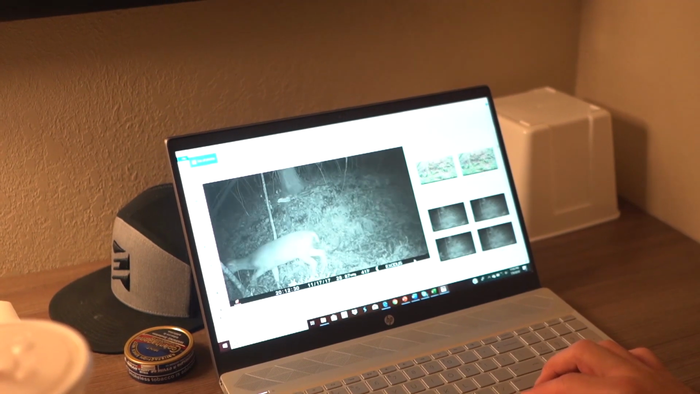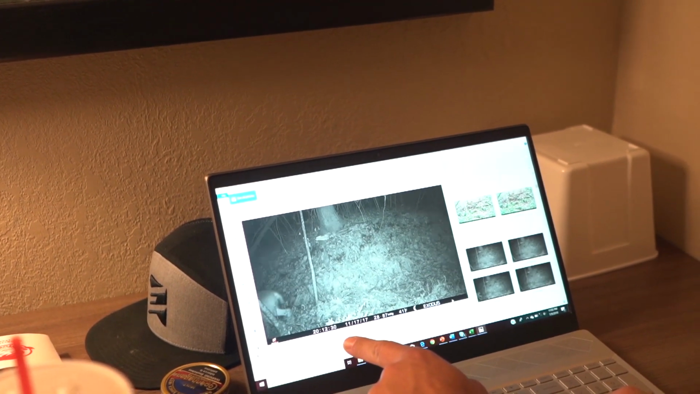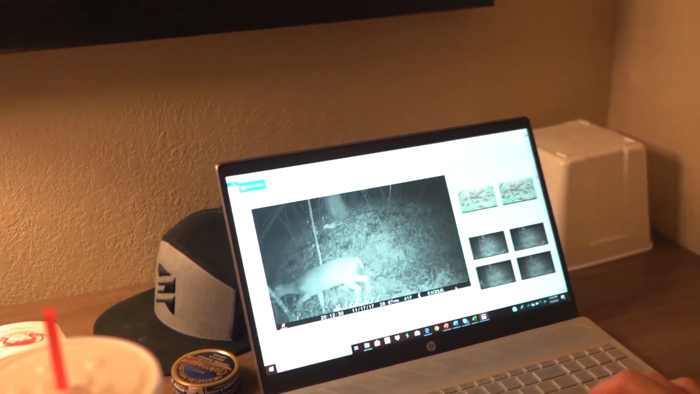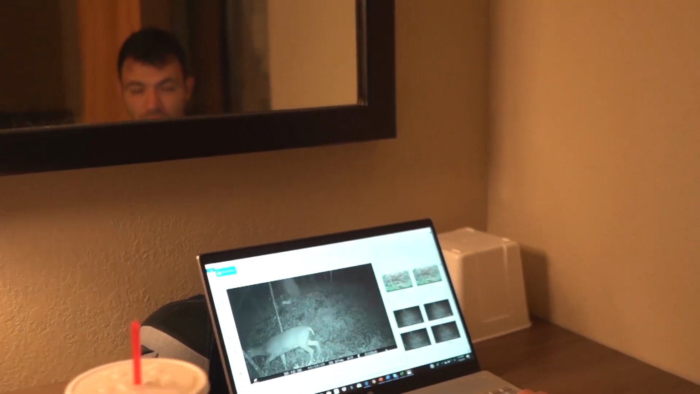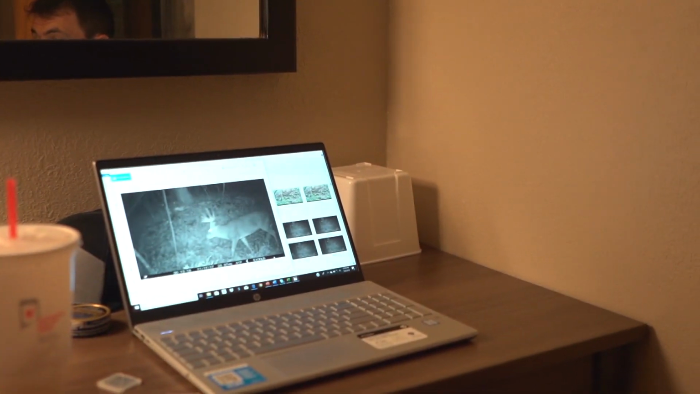This was on the 17th. The other one was. He was on a doe. There's a doe coming through. Yep. Boom. So that was doe comes through at 8:12. He's at Bucks. 8:13.